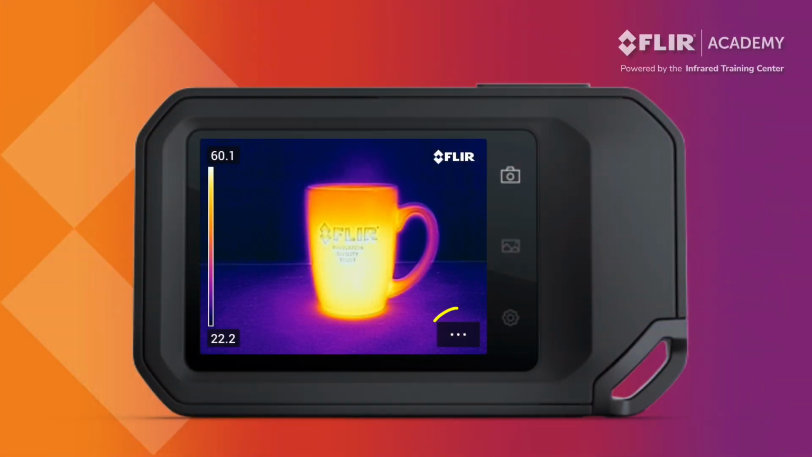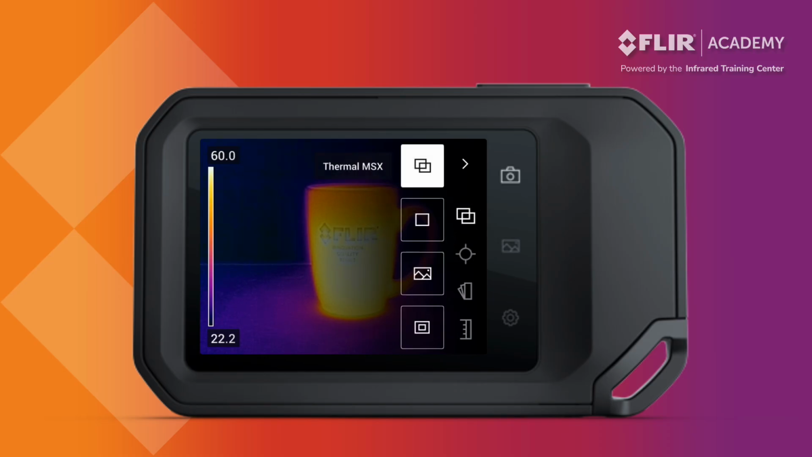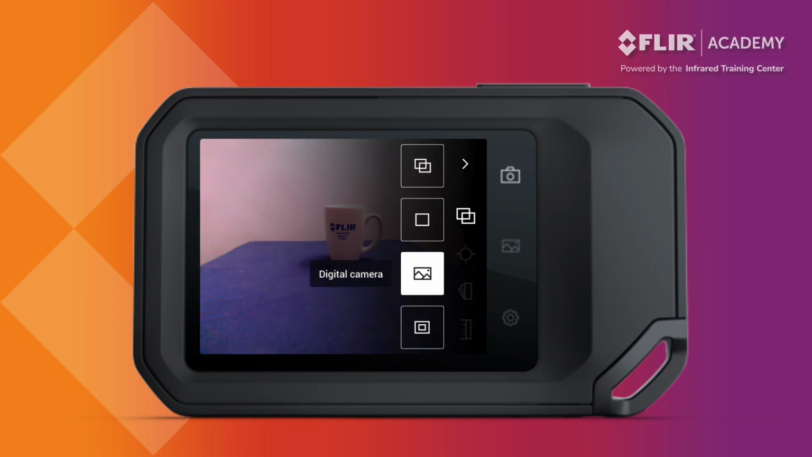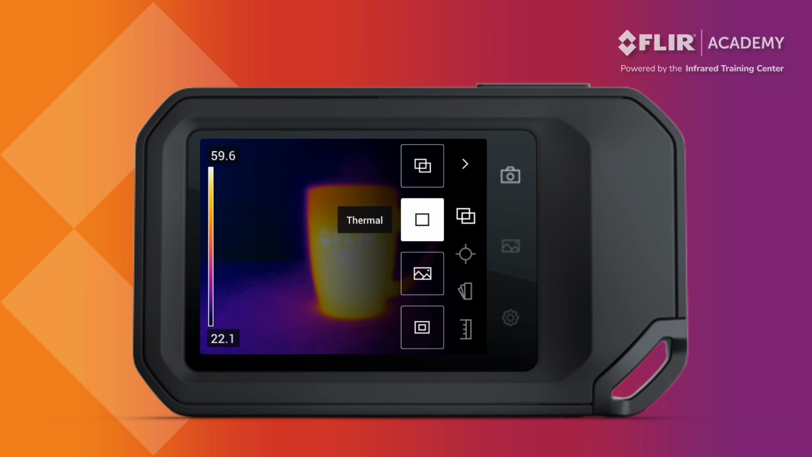Navigate to the main menu by selecting the 3 dots in the lower right corner of the display. Next, select Image Mode, where you will find the following options: Thermal MSX, Full Thermal, Digital Camera Only, and Picture-in-Picture. While a number of thermographers typically use full thermal mode, many others enjoy working with MSX as it provides both thermal and visible light data that enhances important details to help you identify your target.